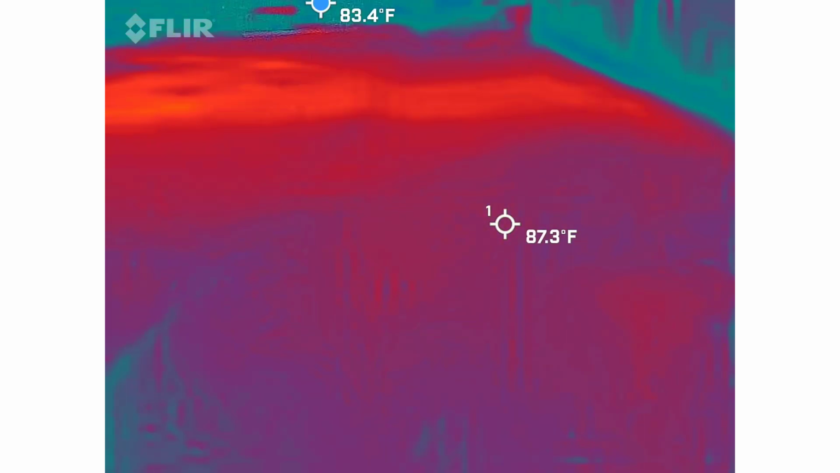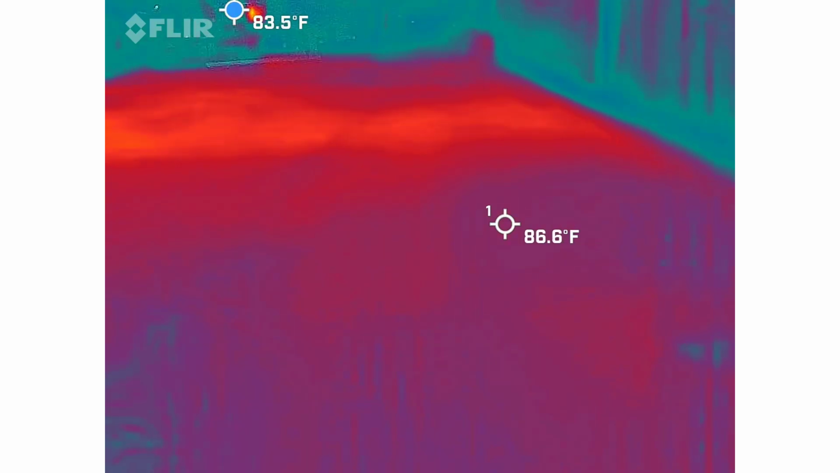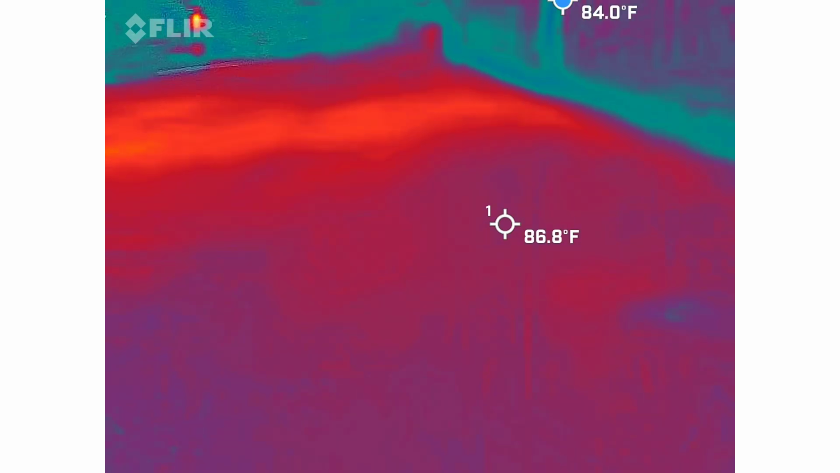Okay. I will also tell you, when we're walking around and doing things, if you want to keep somebody's skin in view, just tap the off button. I've got to reset it back up.